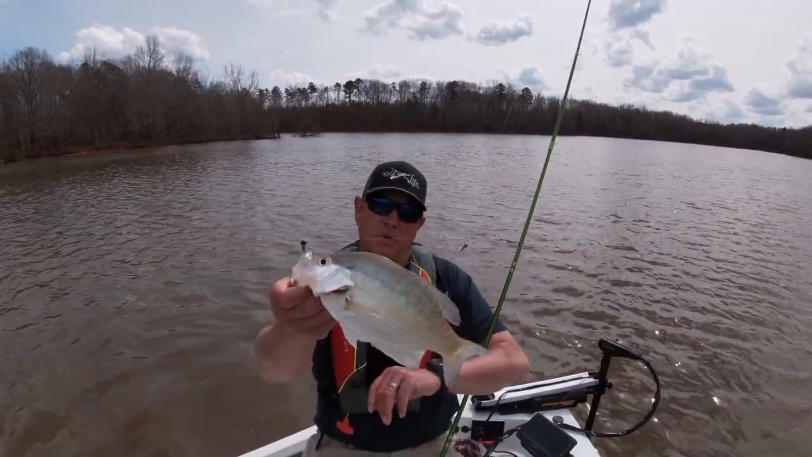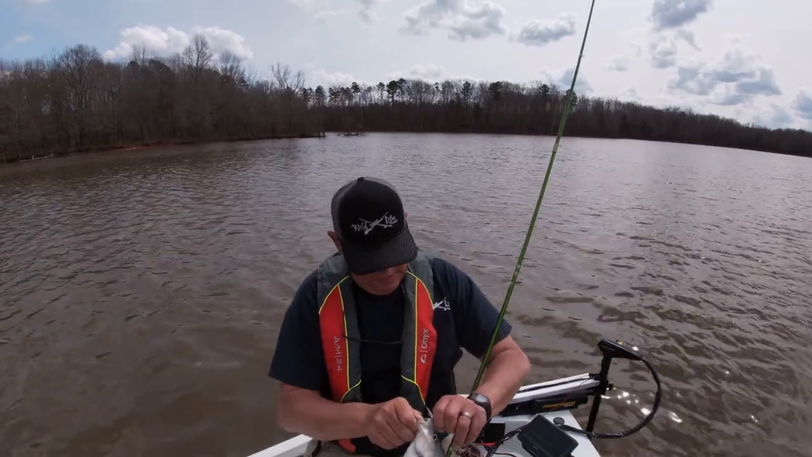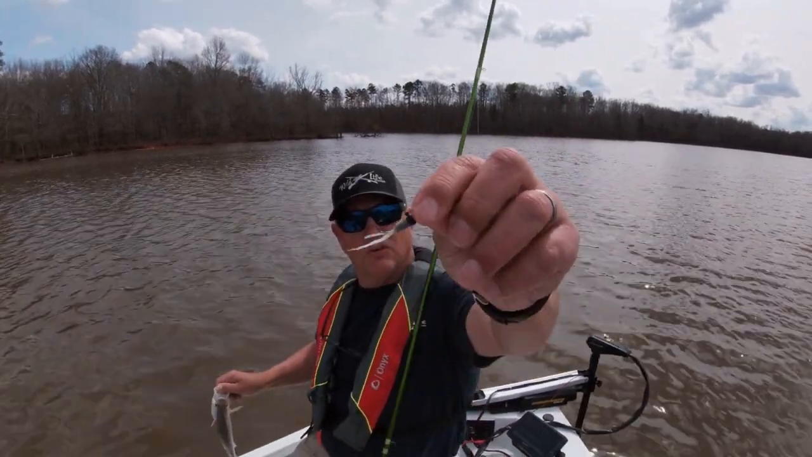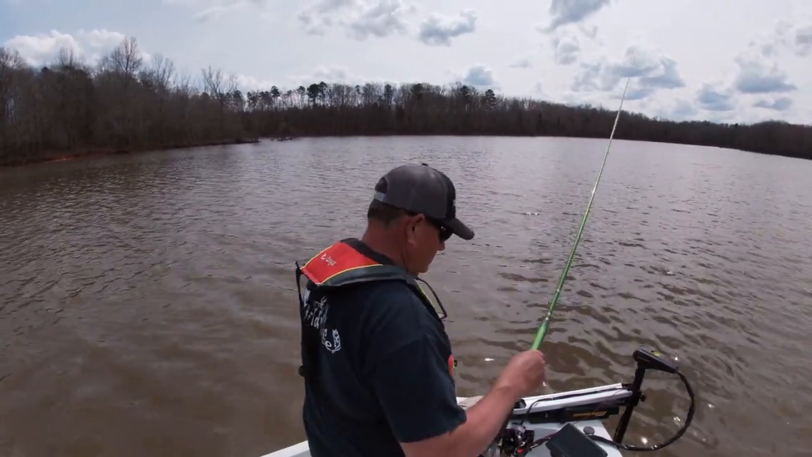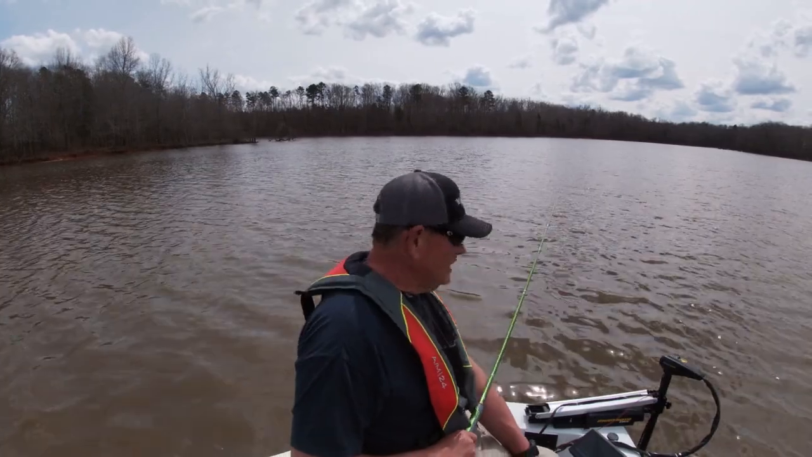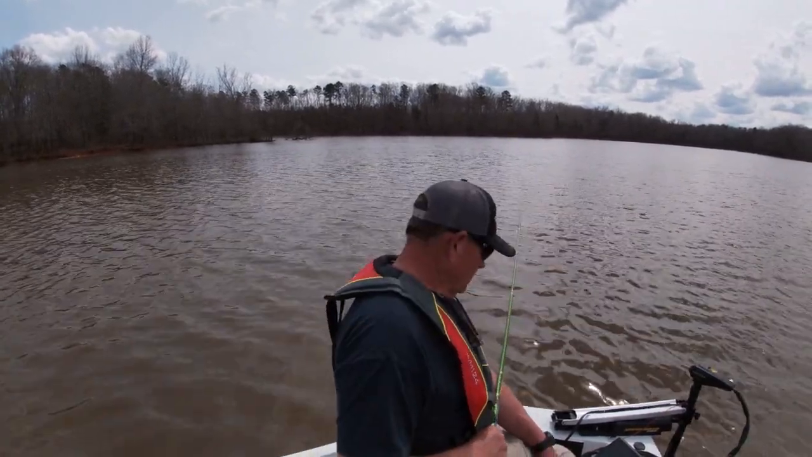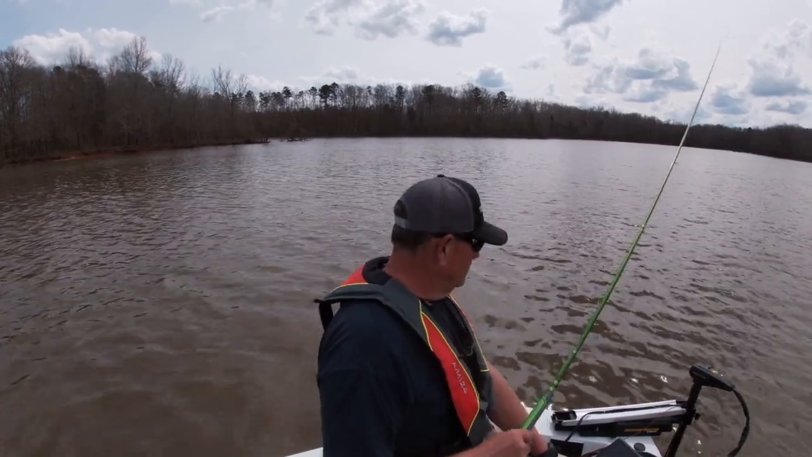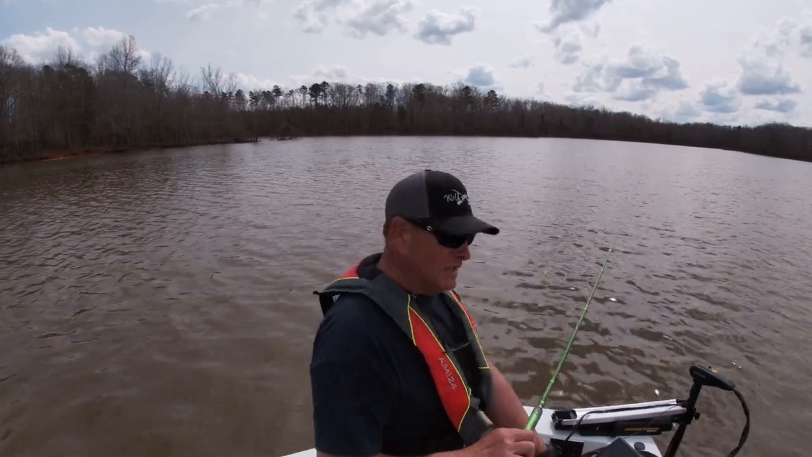Good crappie right there. Boom. Caught him on that gray one there. Boom. Now let me tell you, this ain't easy. The wind is pushing the boat all over the place. It's hard to stay right on top of the fish. You got to get the lure right on top of the fish. They're not really chasing.